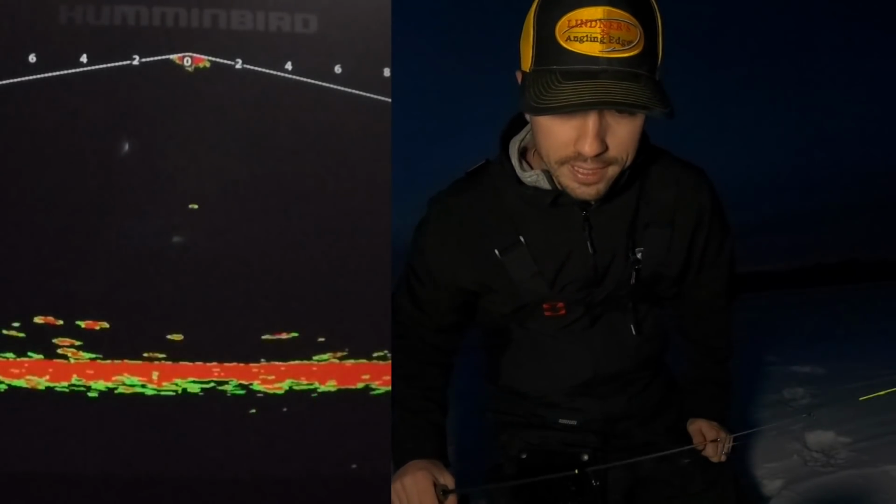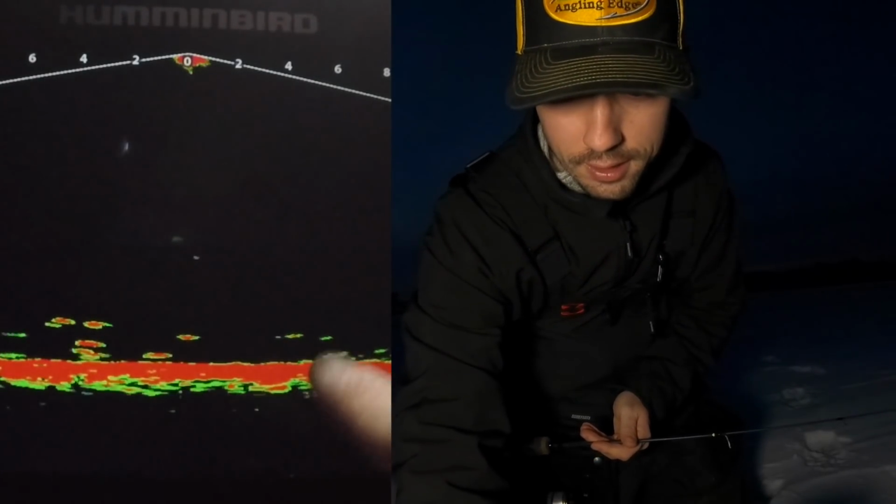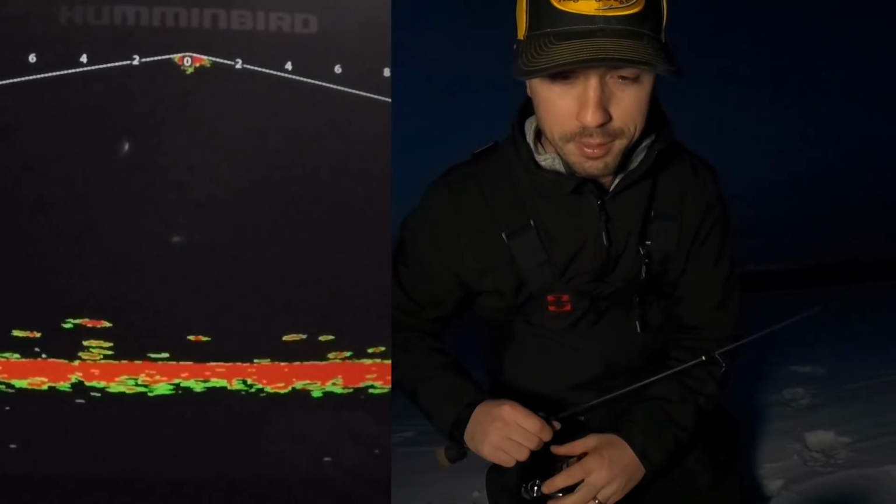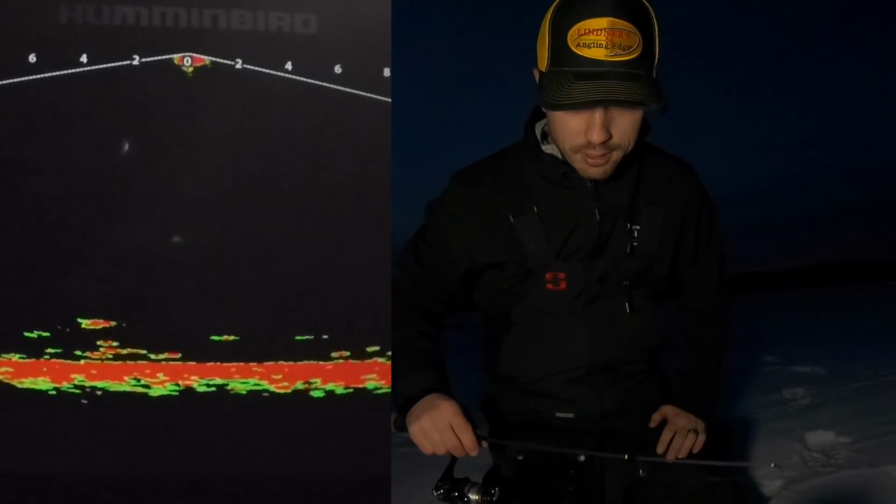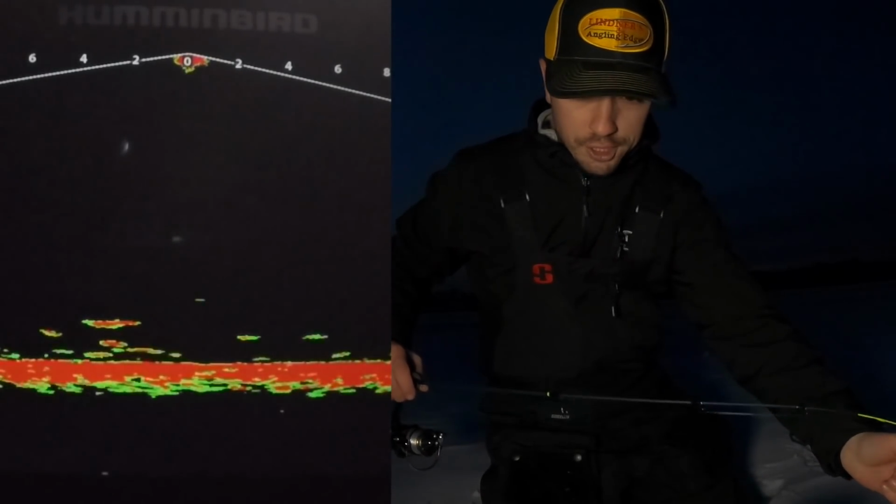All right, so I tracked us down a few more crappies, as you can see right here. Handful out here on the left and the right and the middle, I guess. There's a lot of crappies. So anyway, we're gonna check the size structure of these fish. Jig them on up.